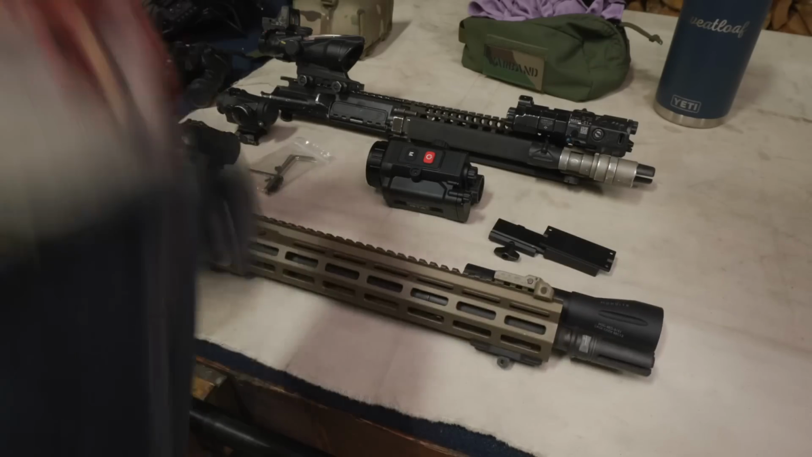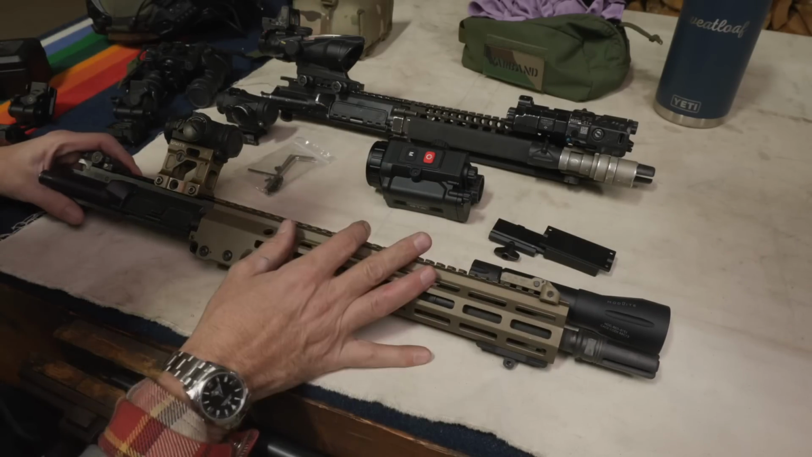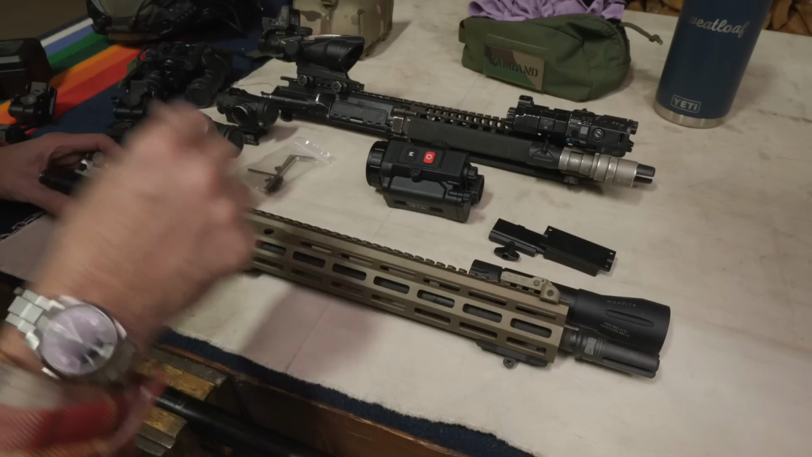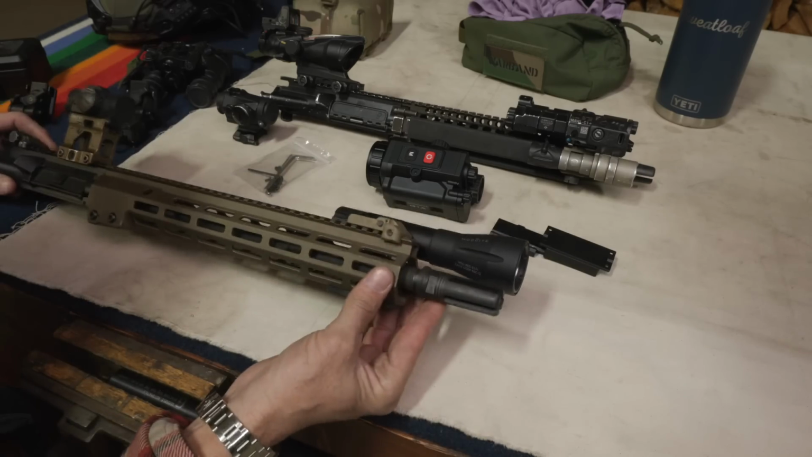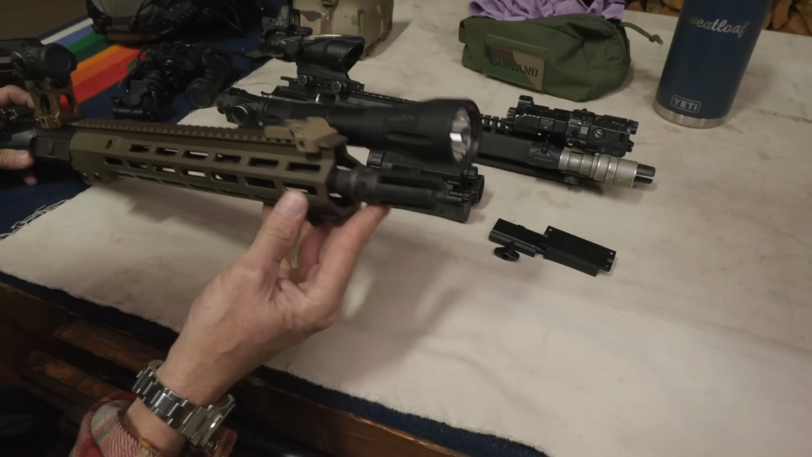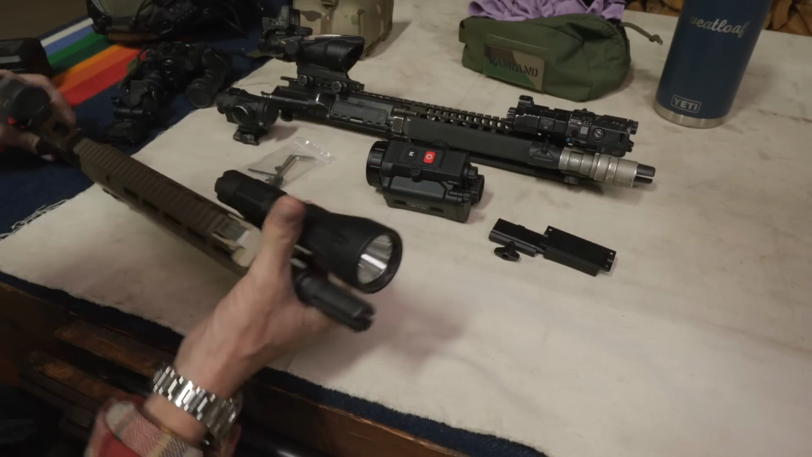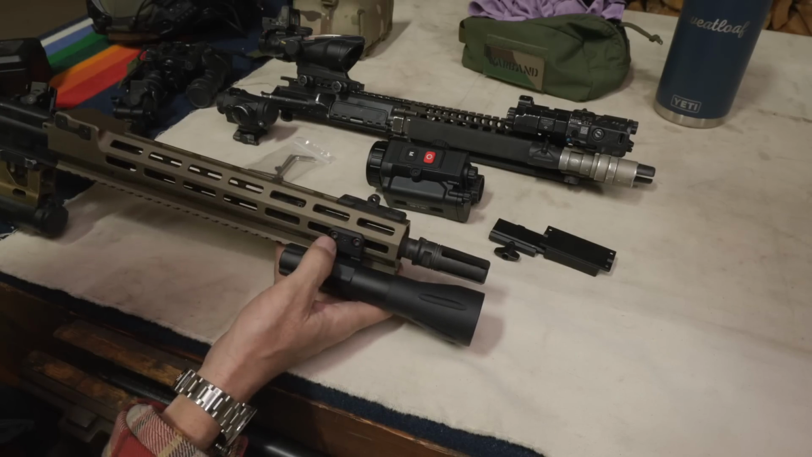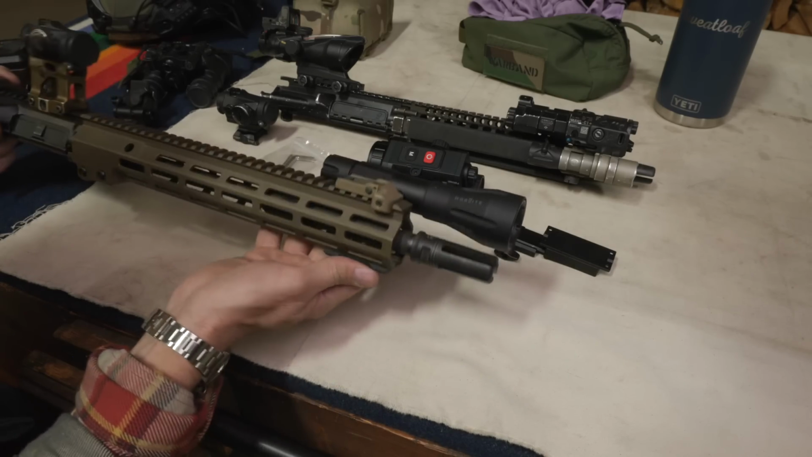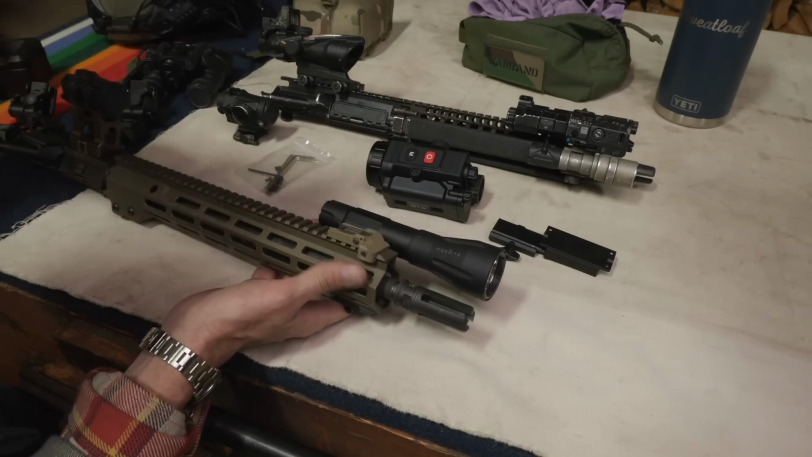These two uppers are my best two. These would be the two I would grab, go to war, break glass in case of war. This is a 14.5 Geisley with a pinned Surefire 4-prong. Well, we'll go tip to butt, shall we? 4-prong Surefire, mod light, super bright, in red on an Arisaka M-LOK mount with a Knight's Armament bipod adapter. I believe that's Knight's Armament flip up front sight and taupe.